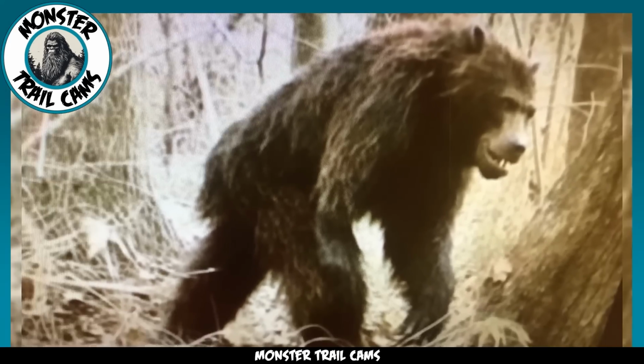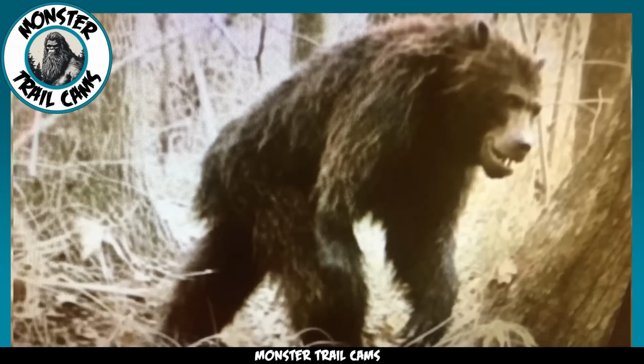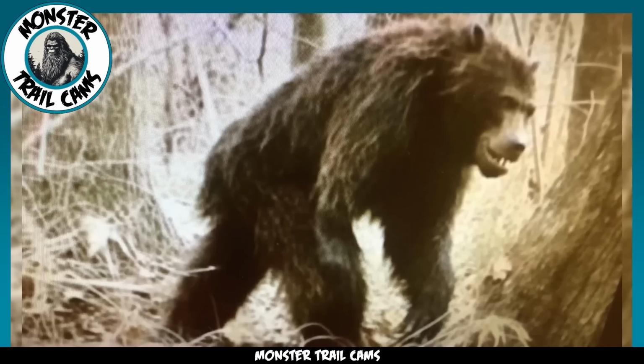This creature captured in the image has got us scratching our heads. Is this a real, undiscovered cryptid lurking in the shadows, or are we dealing with some cleverly crafted hoax? Let's break it down together. First off, let's talk about the creature's appearance. From what I can see, it seems to be a strange combination of a black bear and an ape.